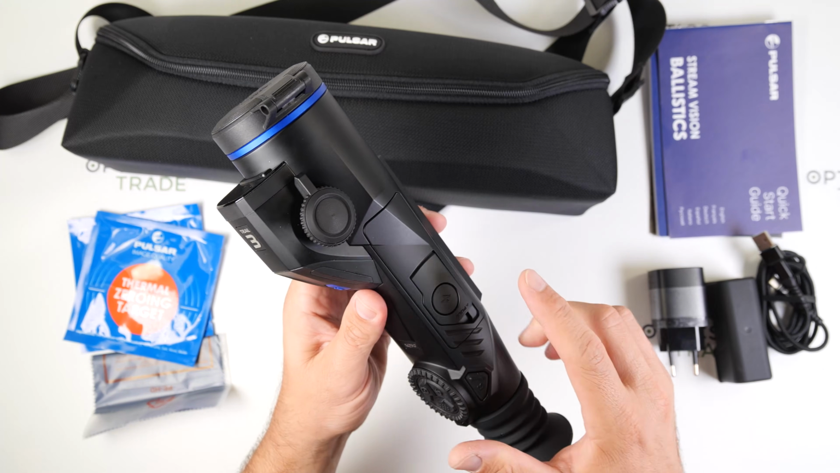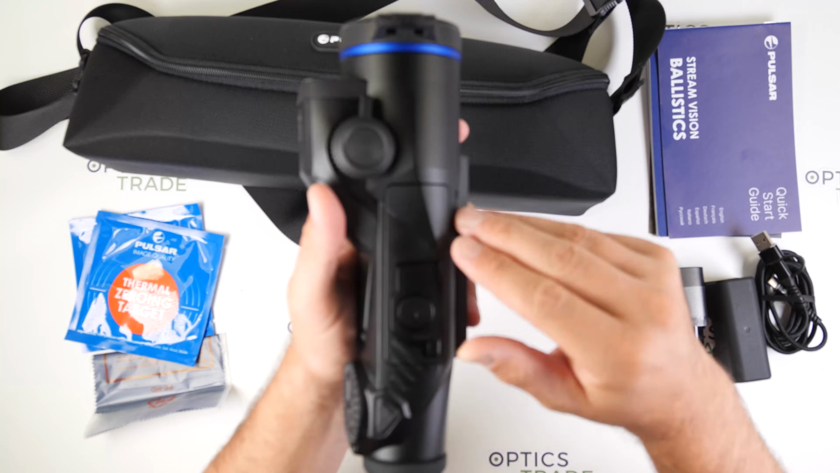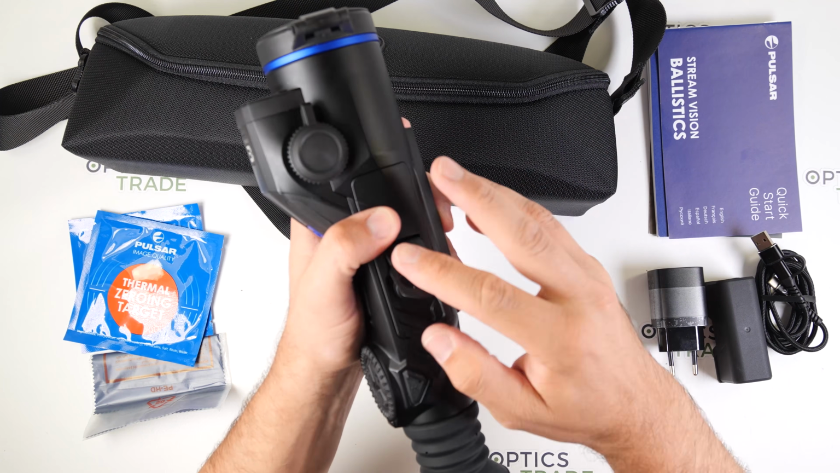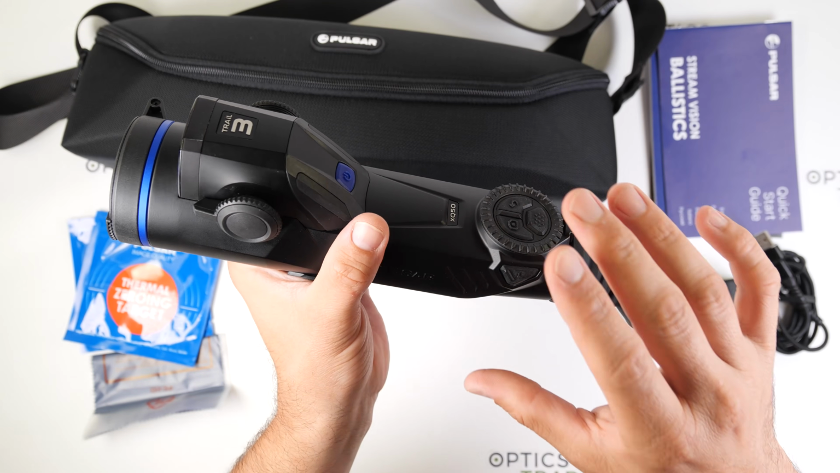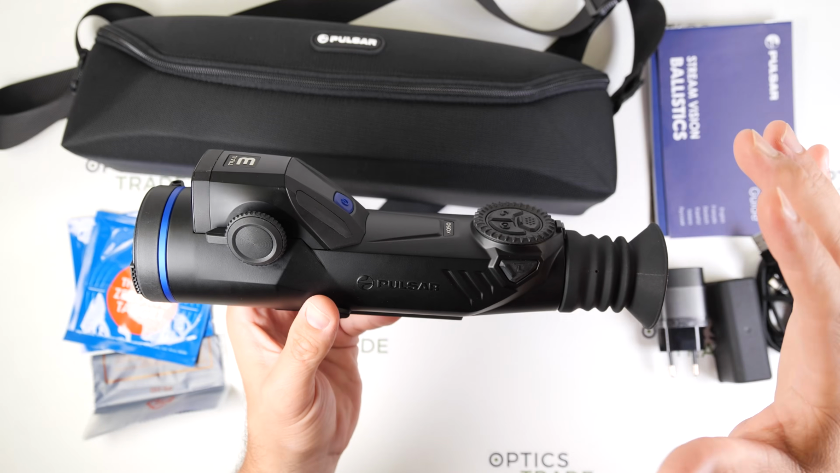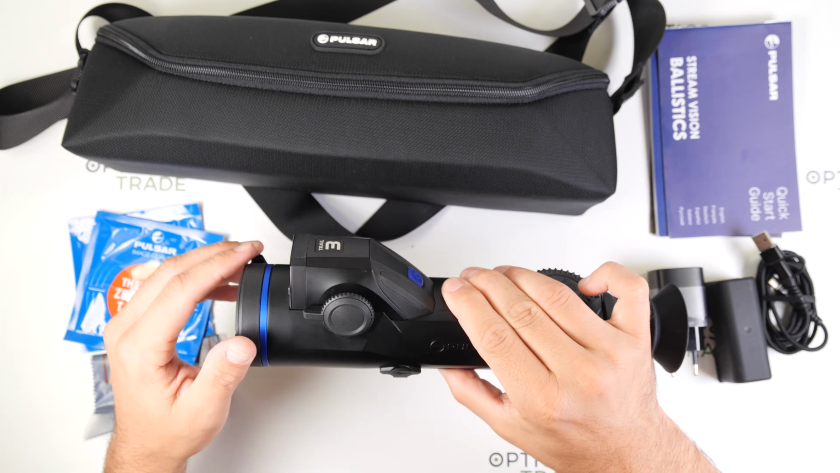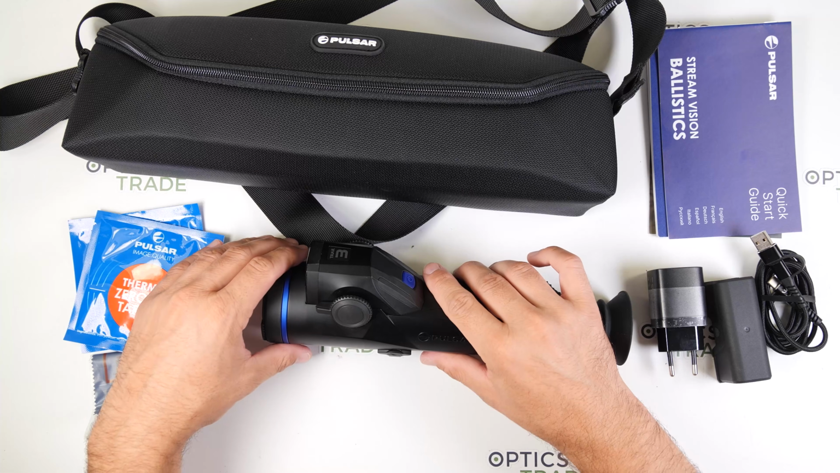The battery system is really good. It is, in my opinion, one of the best on the market, and of course also changing the entire battery is very fast and straightforward. And lastly, the ballistics solver. It is very well made. You can program a lot of details in it, so the solutions are very accurate, so the shot placement will be on the spot. Now, where do I see room for improvements?